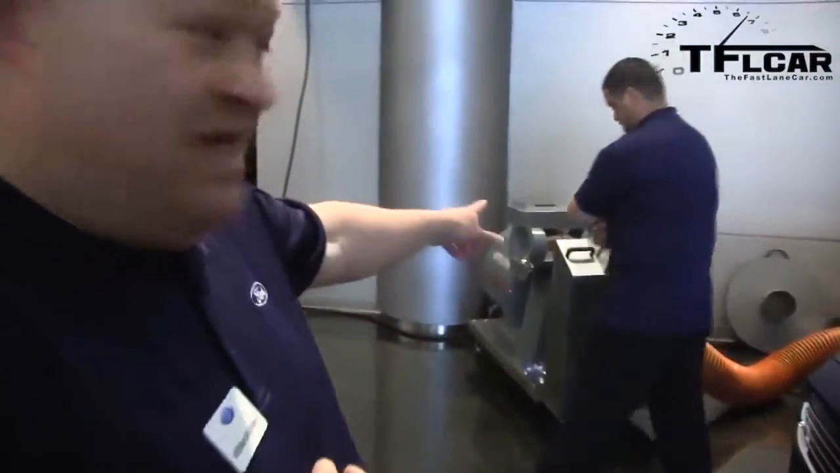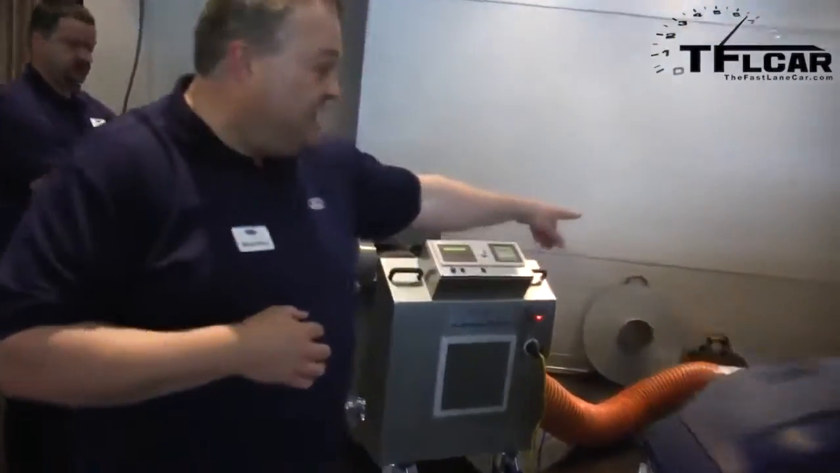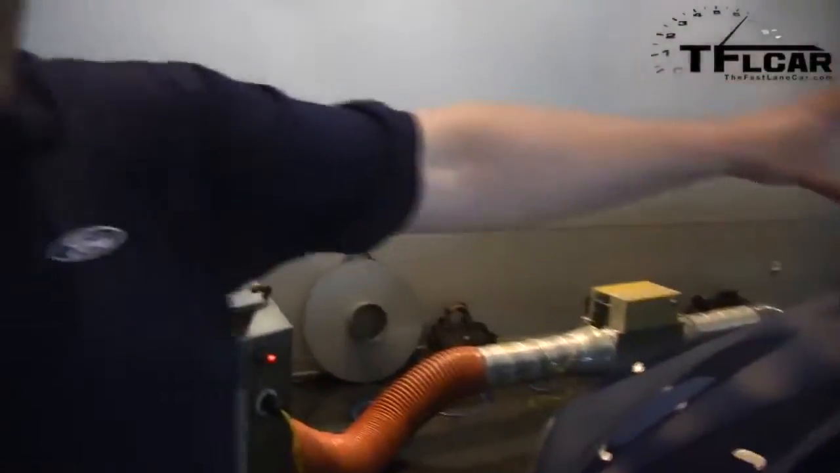First of all, you've got a machine that's pumping hot air into the car. That air flows through a heater, which heats the air. That heated air goes into the car, and then it tries to find its way out of the car. Once that heated air gets out, it's going to heat up the sheet metal or the plastic or whatever around that hole where it's trying to get out. It'll light up, and we know there's a hole there.